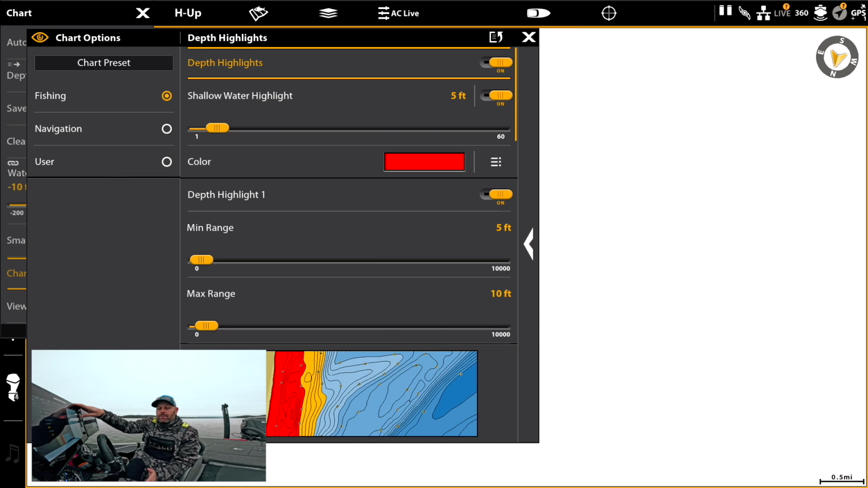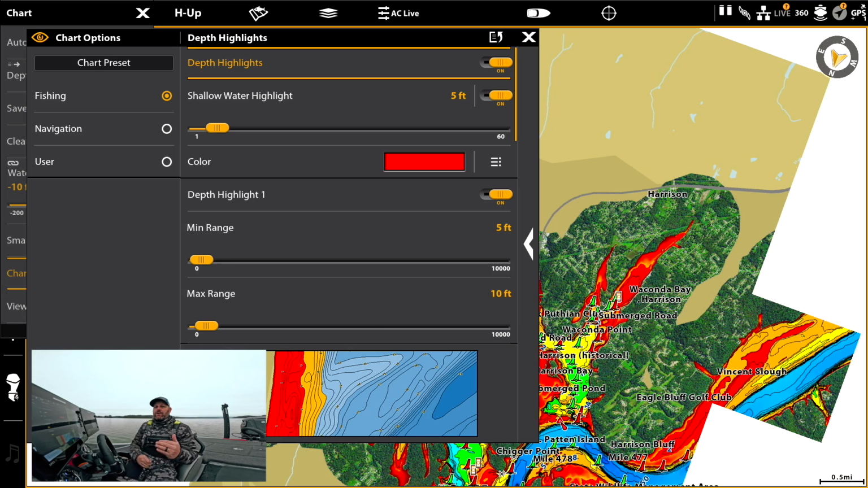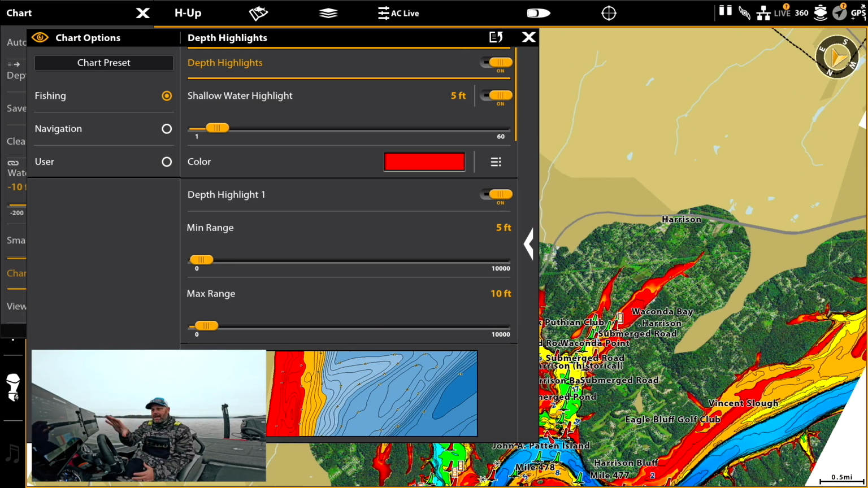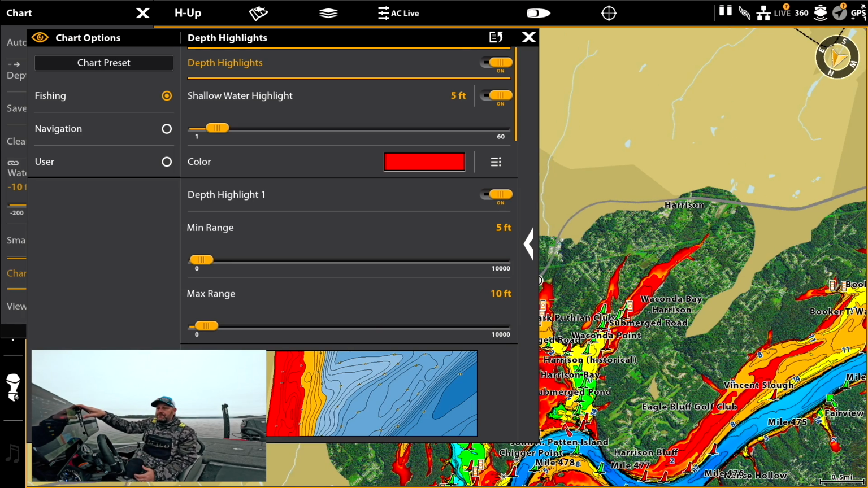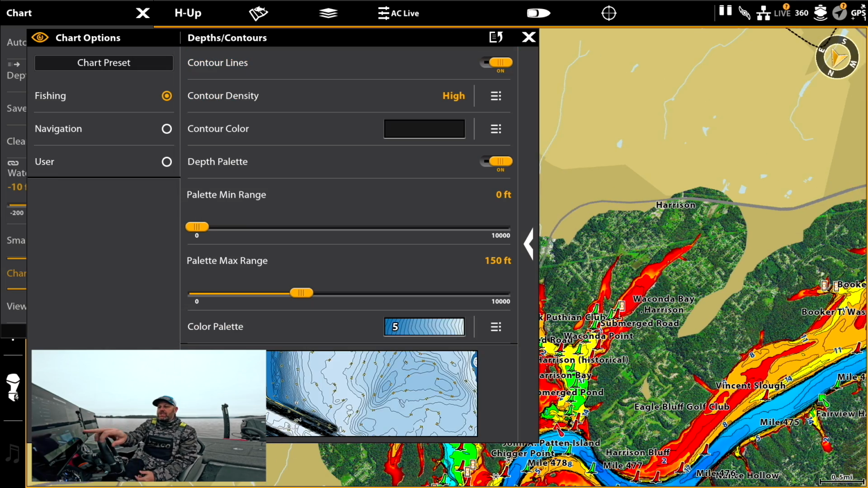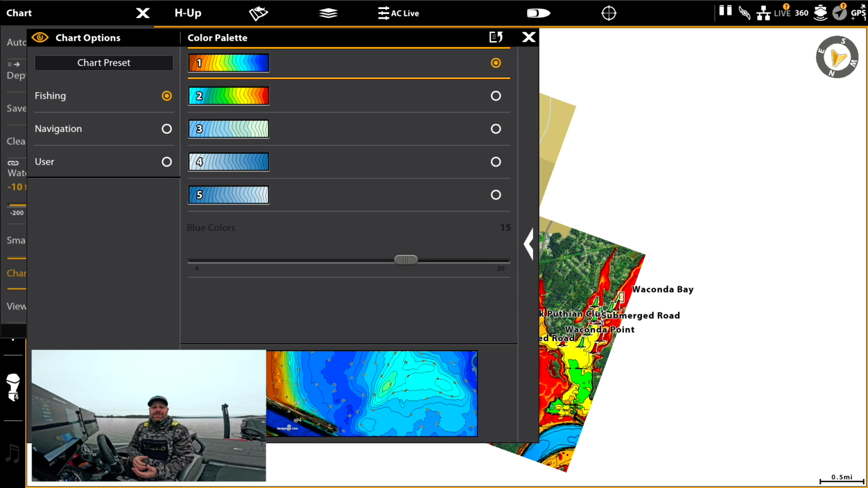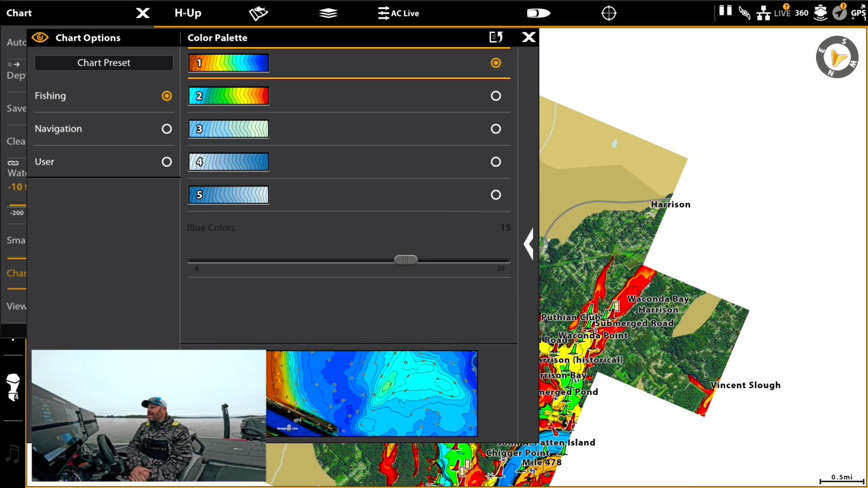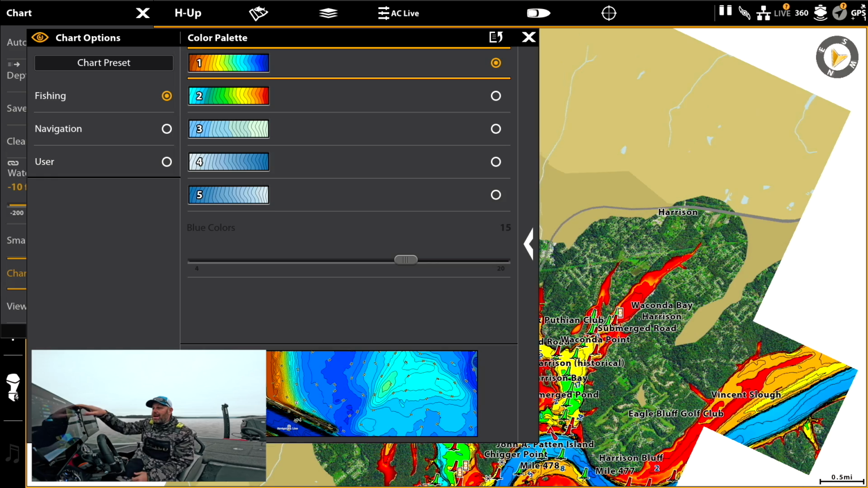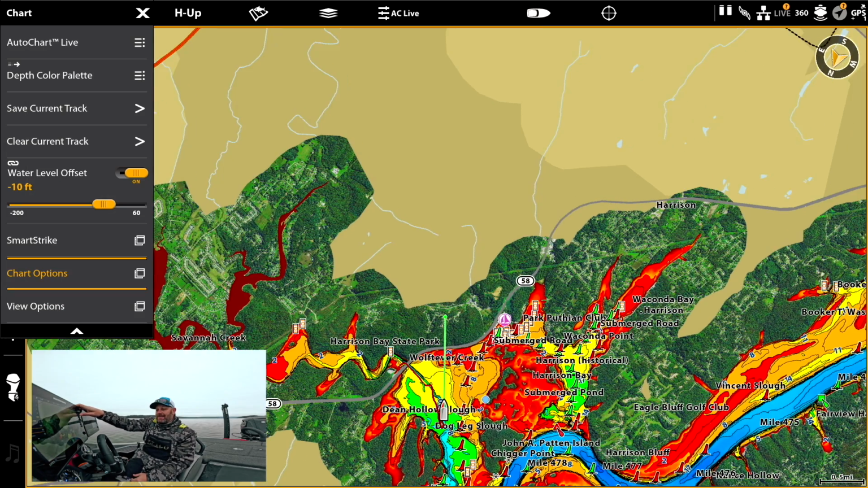It's really, really simple, but I like to have all those different colors just so I can visualize in my mind what I'm fishing. But again, come over here to depth contours. You can change your color palettes. You can change just about anything. You could really spend an hour or two just messing around with your electronics and really dialing in your graph.